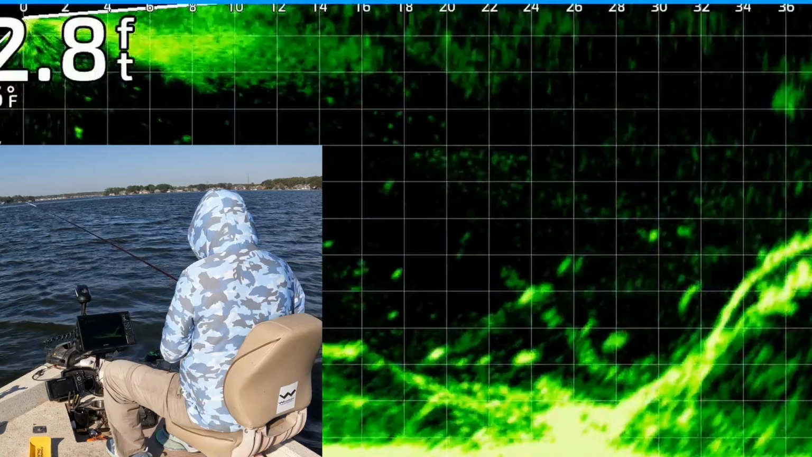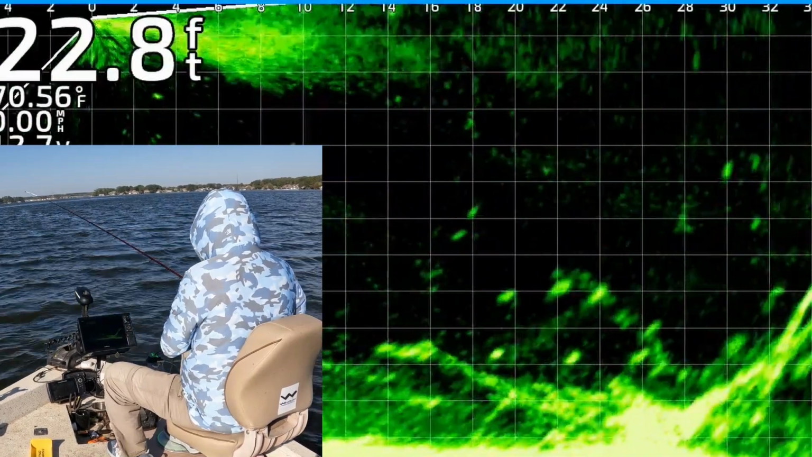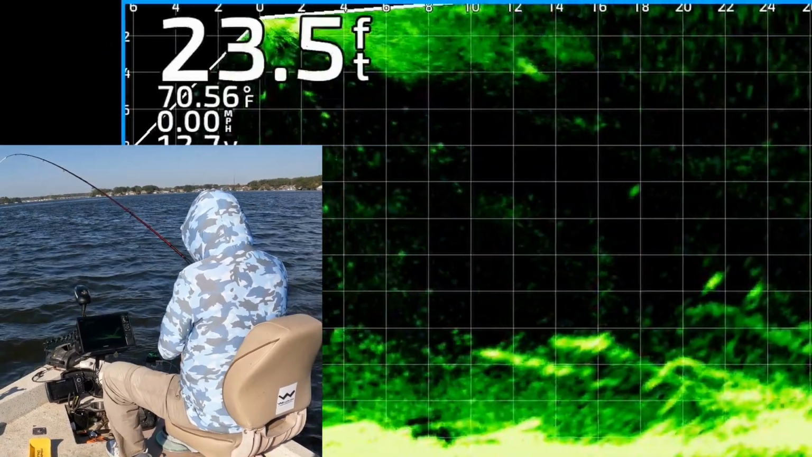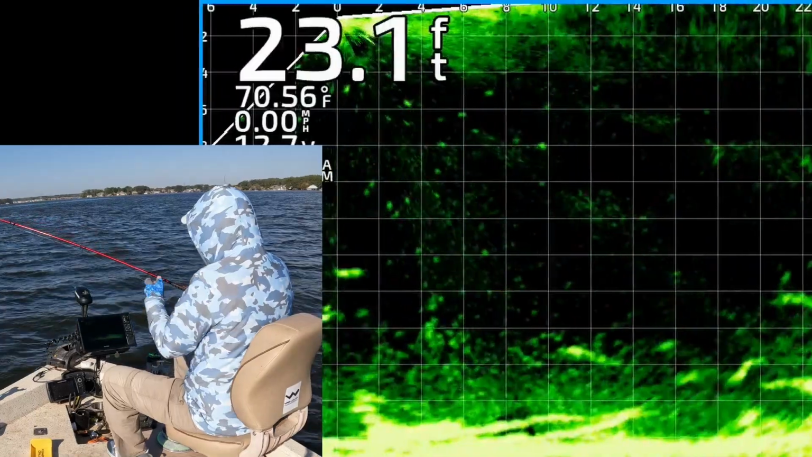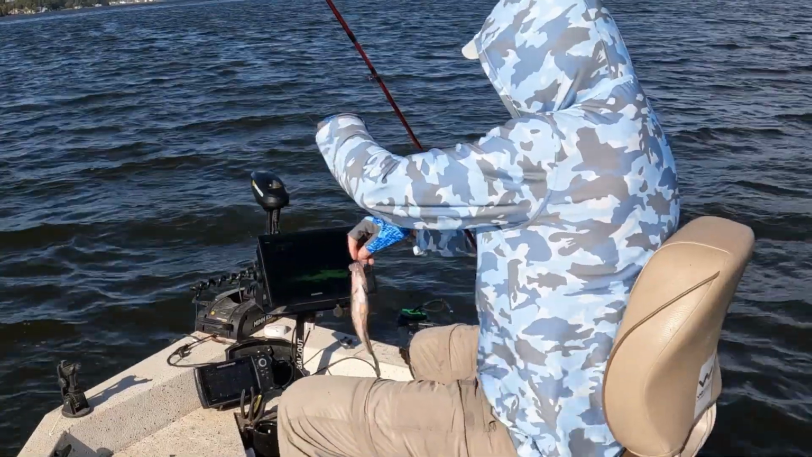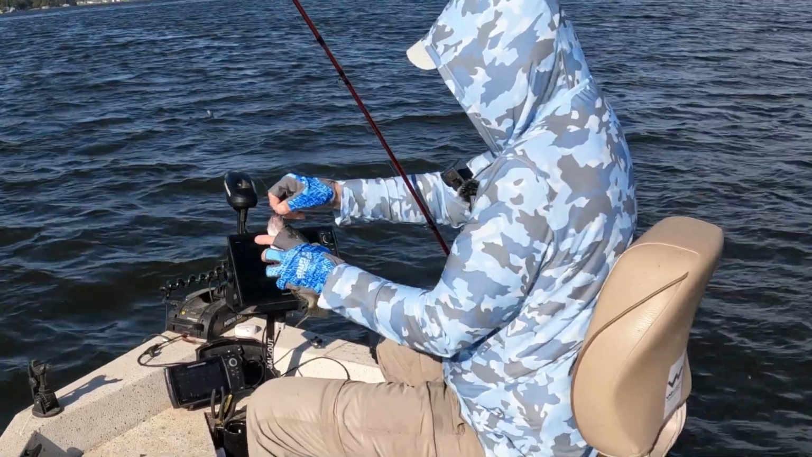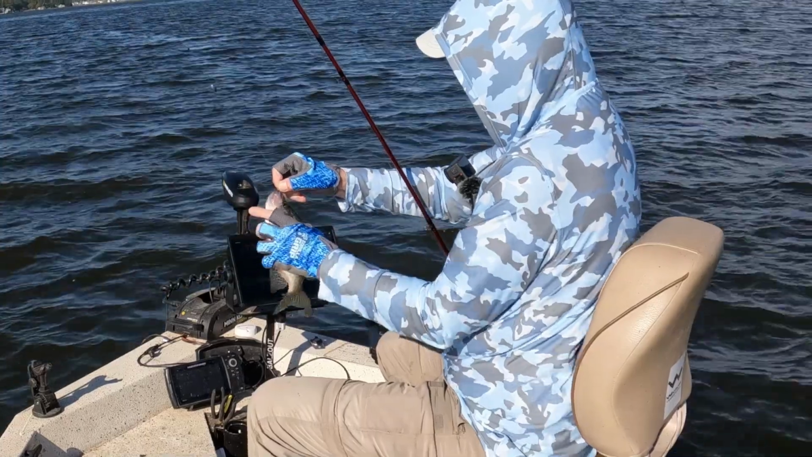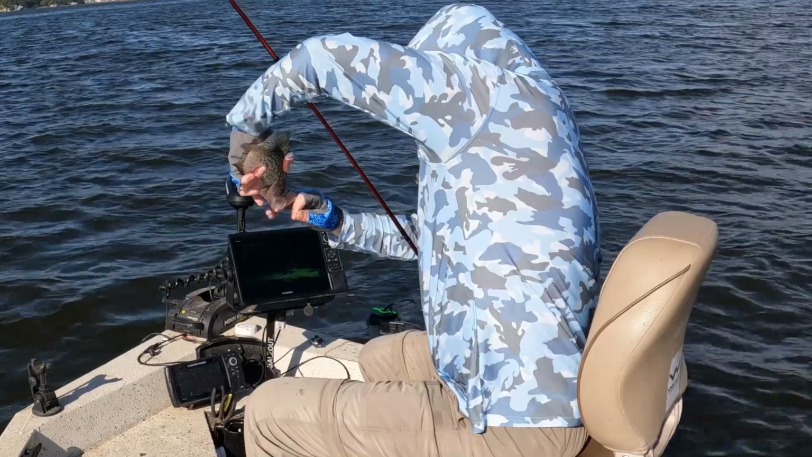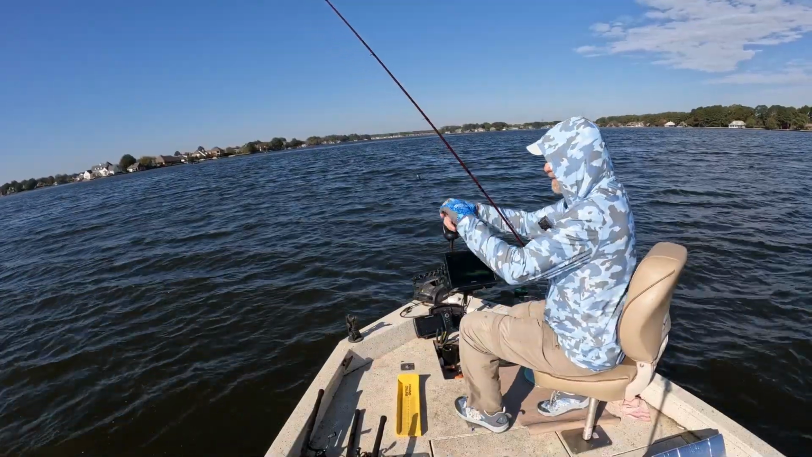Right back down on this dude here. Got that one. He couldn't resist it. I don't think that's a crappie. Oh, it's a small crappie. Couldn't resist it. Maybe they want that gold hook. I don't know. This guy's a little too small. I'll let him go. Give me that back. There we go. Oh, black crappie. Probably 10, maybe.